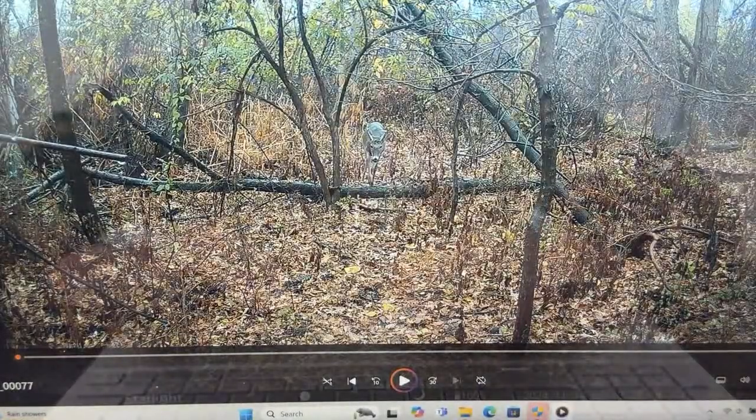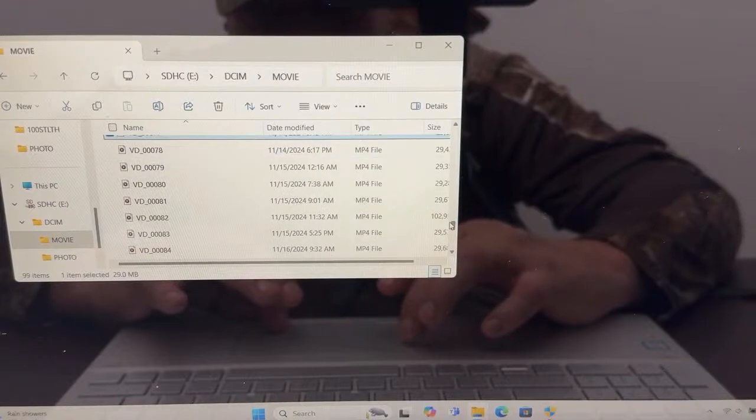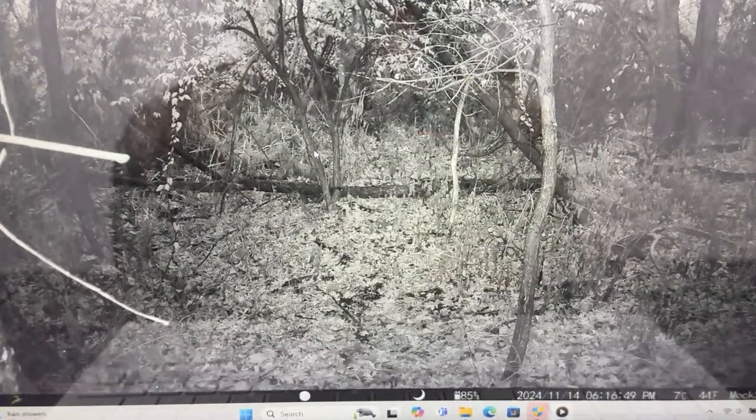Okay, so that was that little buck. That's the buck that I jumped when I went up to pull my camera. That buck's a resident buck. Okay, this is 6:17, 11:14 is 5:17. So there's a doe come flying down the hill. And we're going to see if anything's behind it.